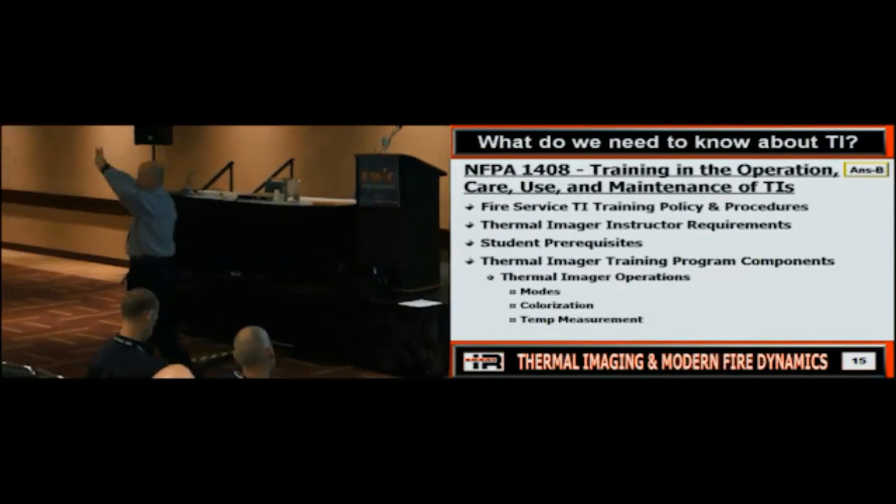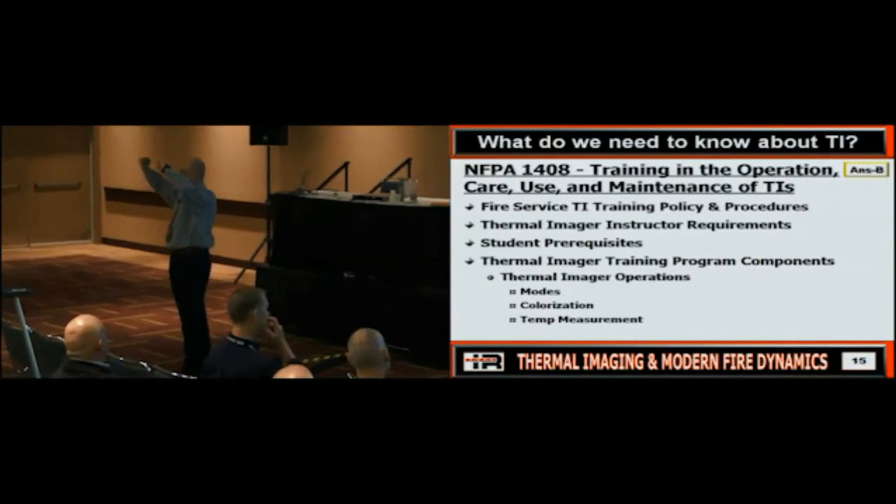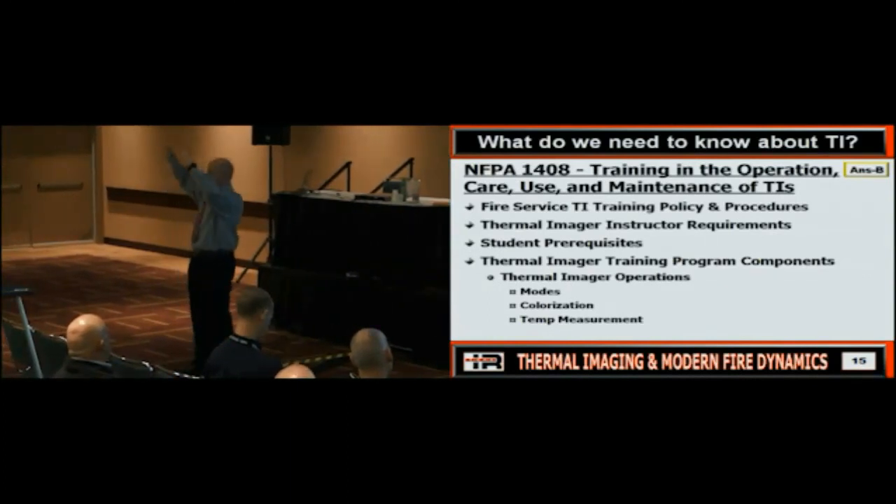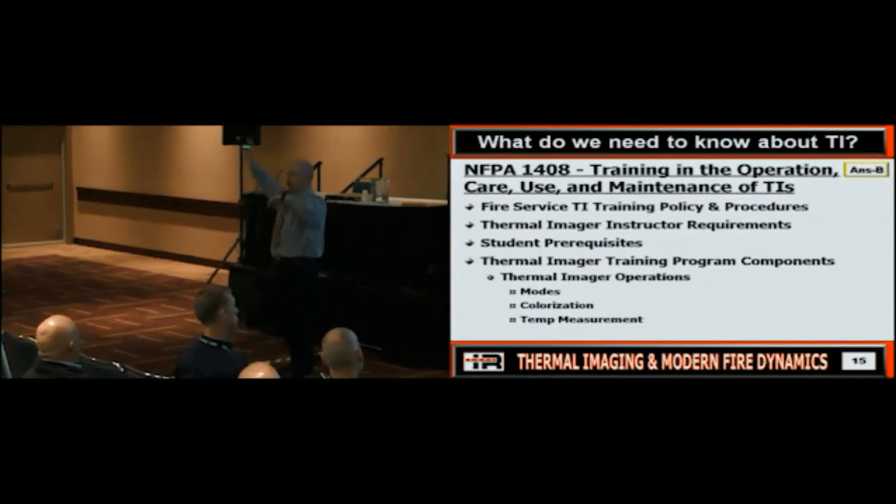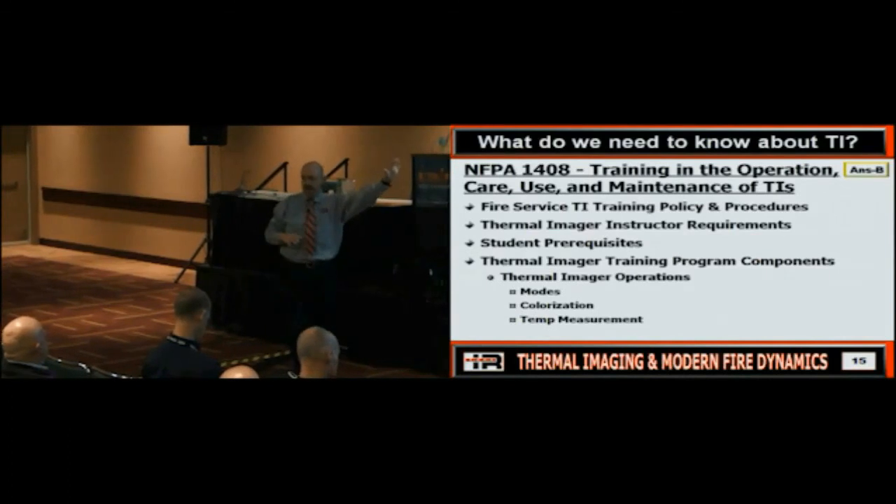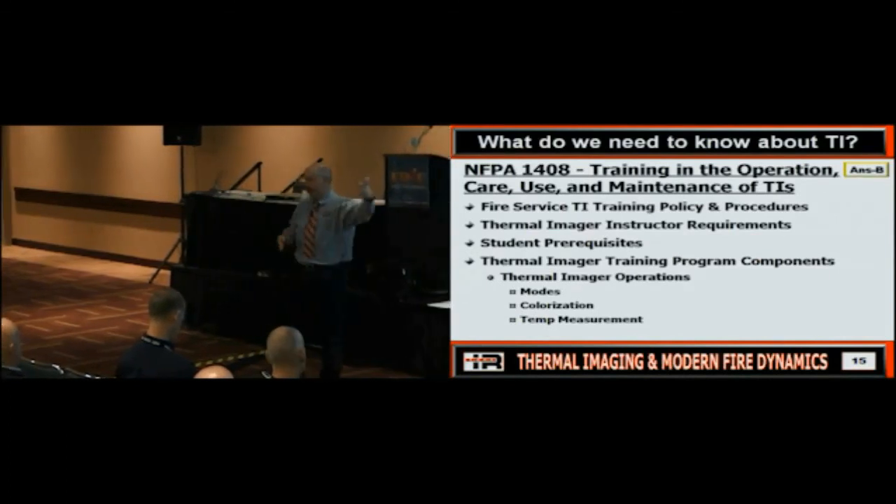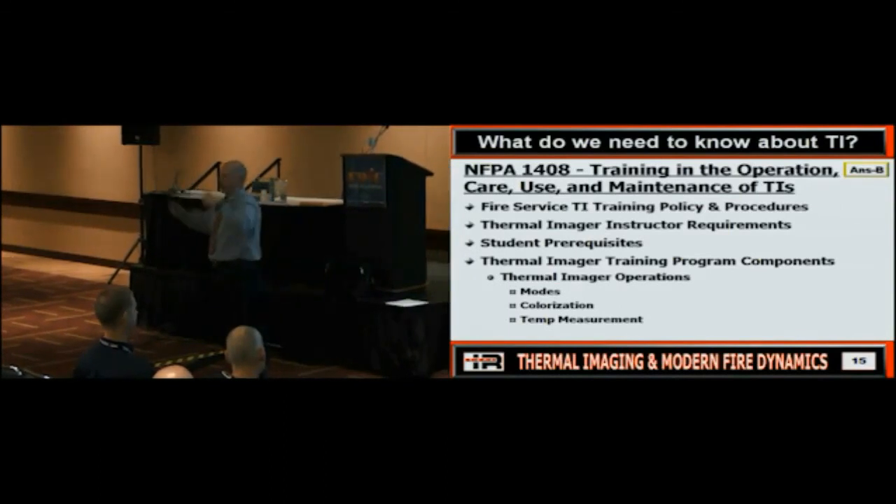The other issue we're running into with this, though, is usually when we have an NFPA standard, what do we have along with it to help instructors? JPRs? How about a book or a manual? What are we teaching from? Does everybody see where I'm getting at? Do we have that book? No. So the final hurdle we still have to get over is coming out with a book or a manual that gives you the information you need to meet the standard. Because right now, where do you have to get this information from? Wherever you can get it, right? So wherever we can find it.